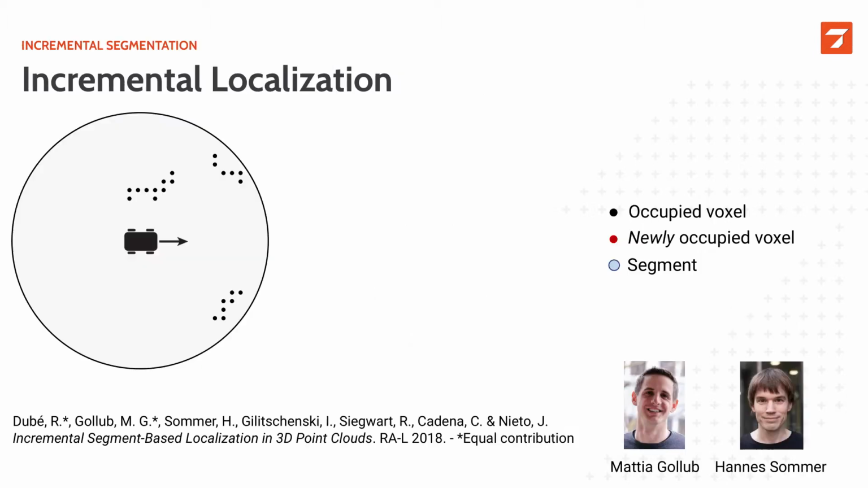And this brings us to our next work, where together with Mattia Gollub and Hannes Sommer, we presented an incremental localization technique which allows us to achieve better efficiency. I will only present the first part of this solution, which is an incremental region growing segmentation algorithm. So here you see a top-down view of a robot mapping its environment. This is a small 2D toy example.